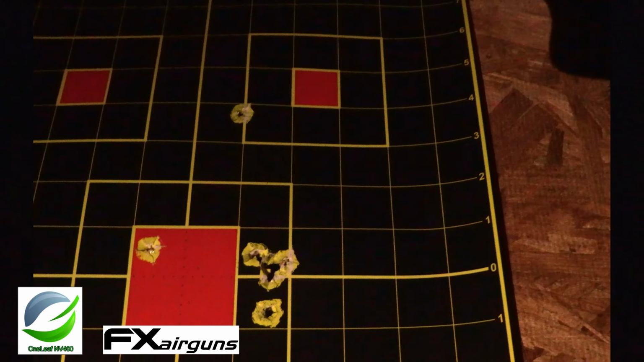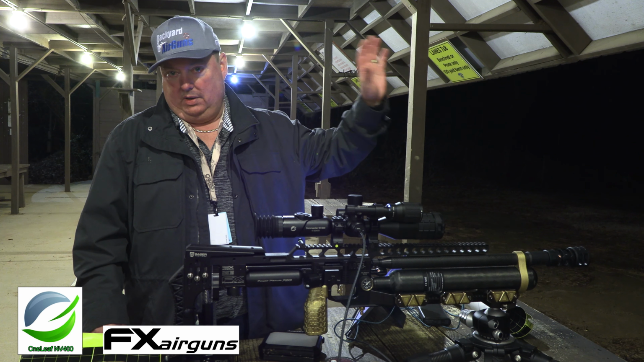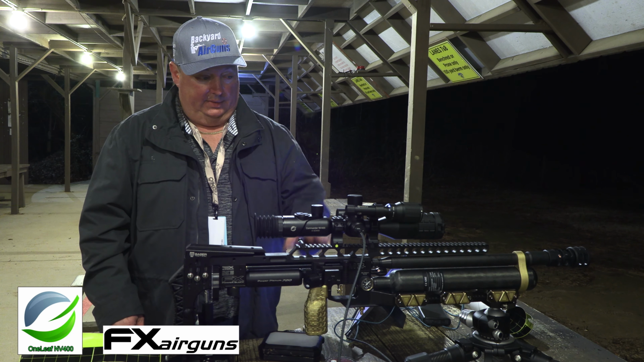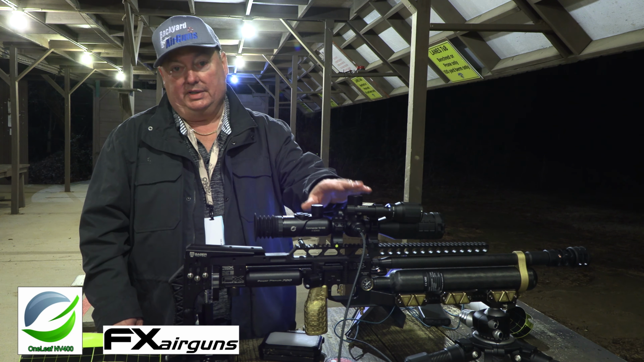Today's January 6th. It's 7 o'clock at night, and I'm at the range. There's no house lights. There's no stars. There's nothing. It's like pitch black. And this scope sees in the dark. This was my first chance I had to actually try it at night at long range.